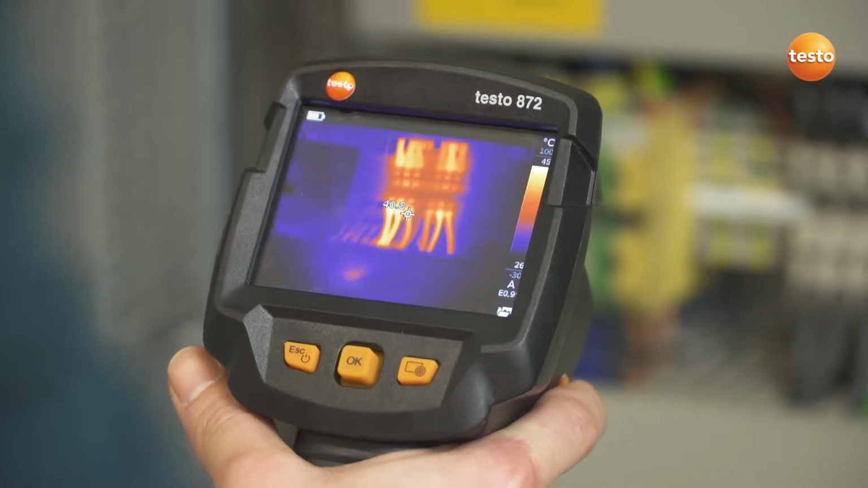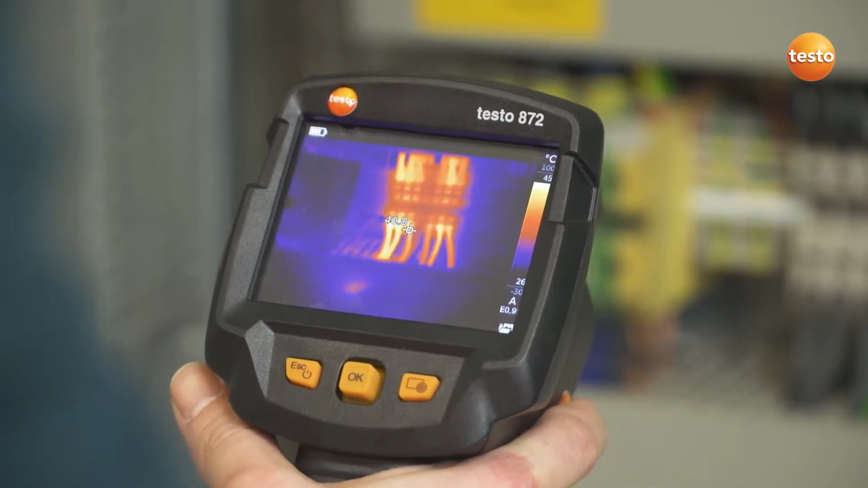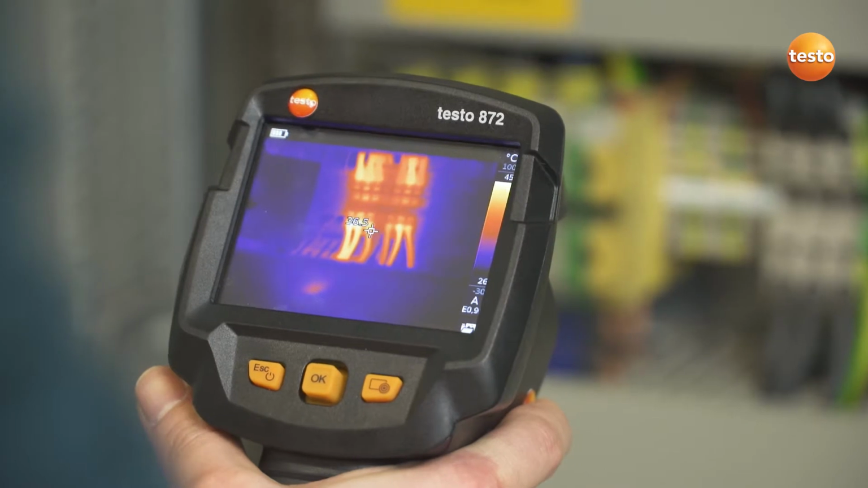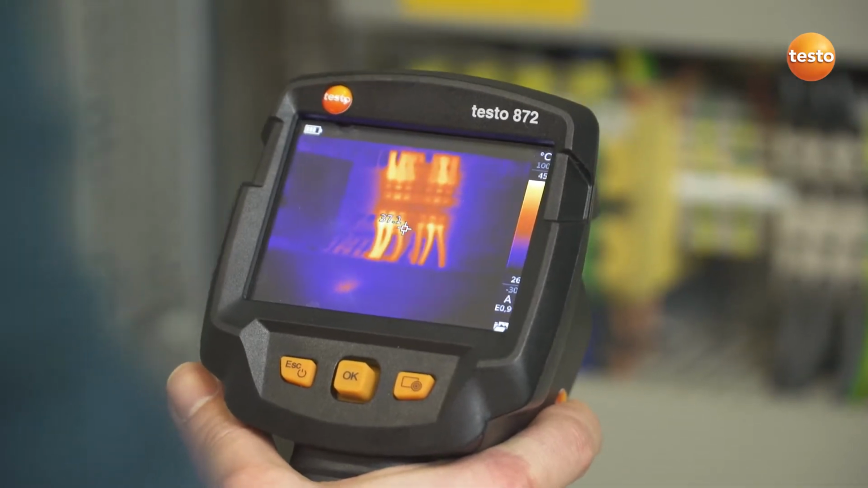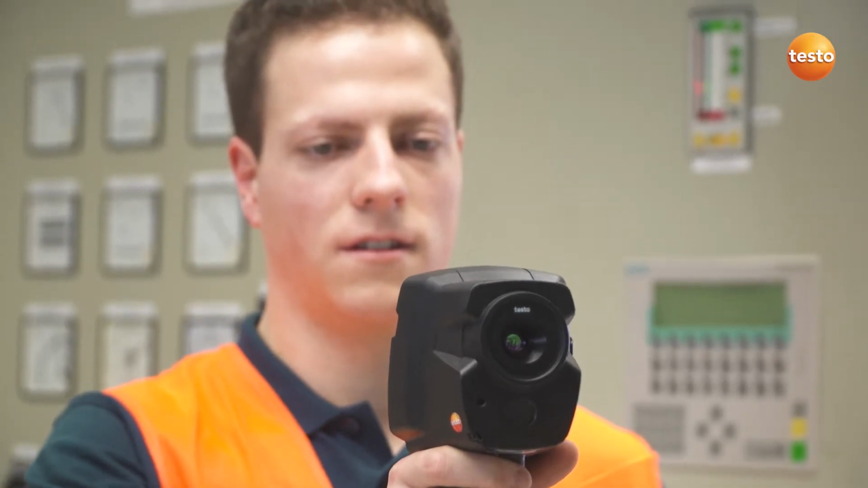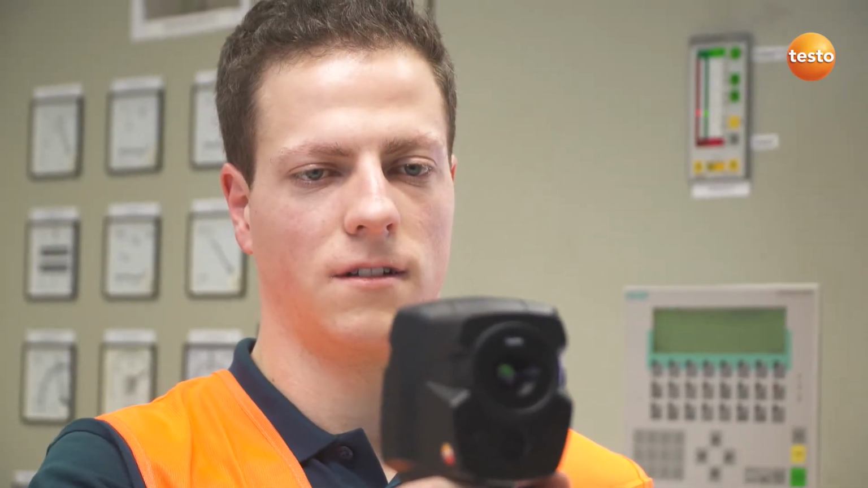In the switching cabinet, we're looking for overheated components. They are often very small. That's when the EFOV warner can be very useful. It visualizes which measurement object can be measured from which distance and shows you whether the temperatures of surrounding objects might falsify the temperature of the actual measurement object.